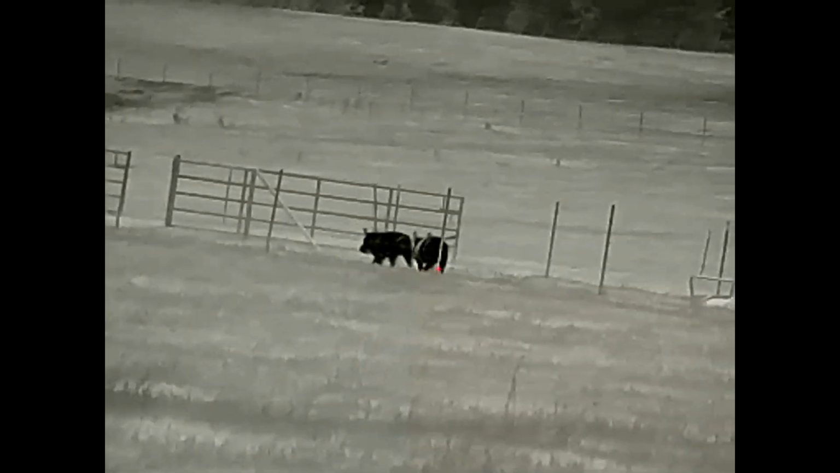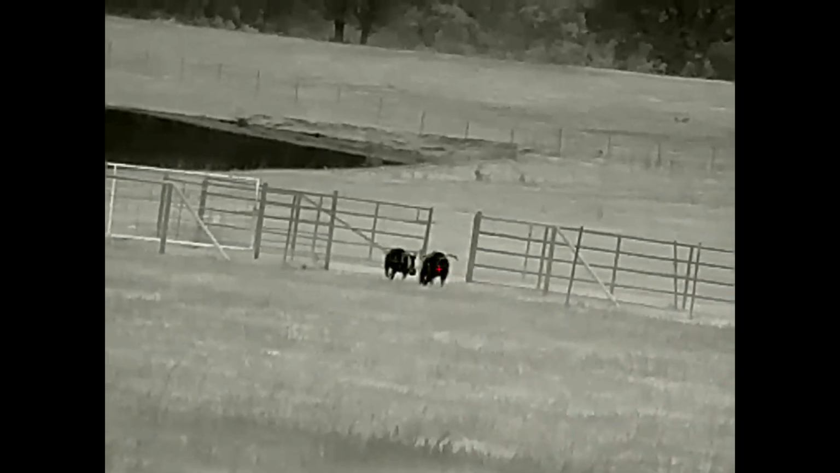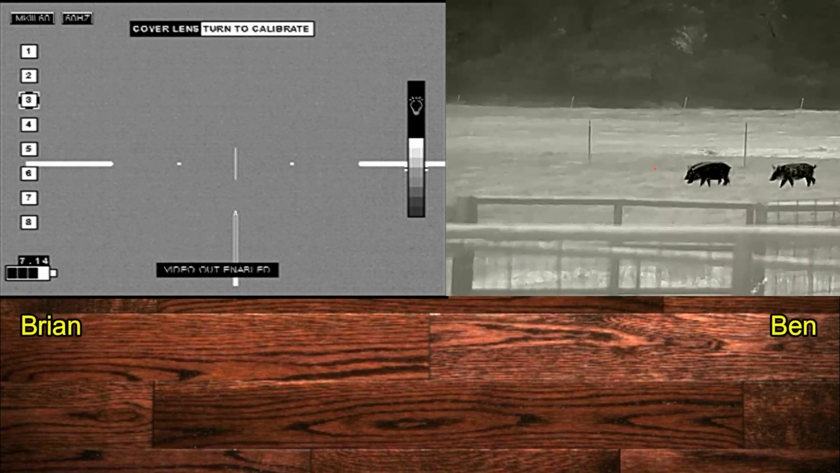And again, we get busted and the hogs take off. We don't shoot at them at this point. We watch them and we wait and see what happens, because they don't seem to be in a big hurry to take off. They're just moving to slightly different positions, and they calm down once again.